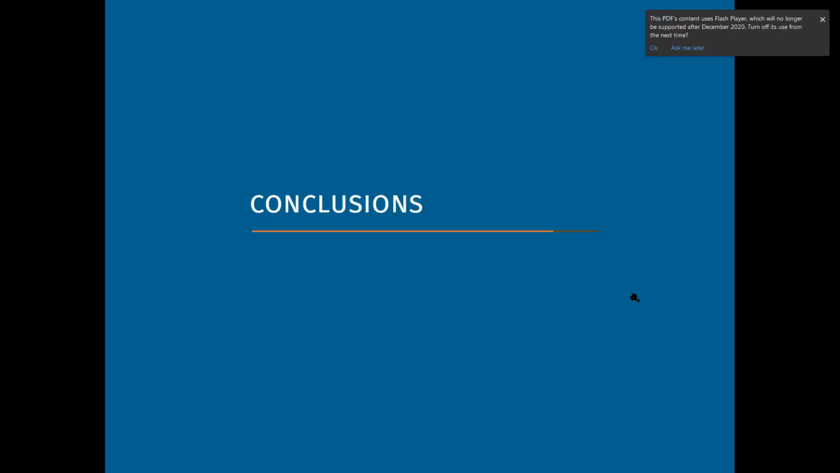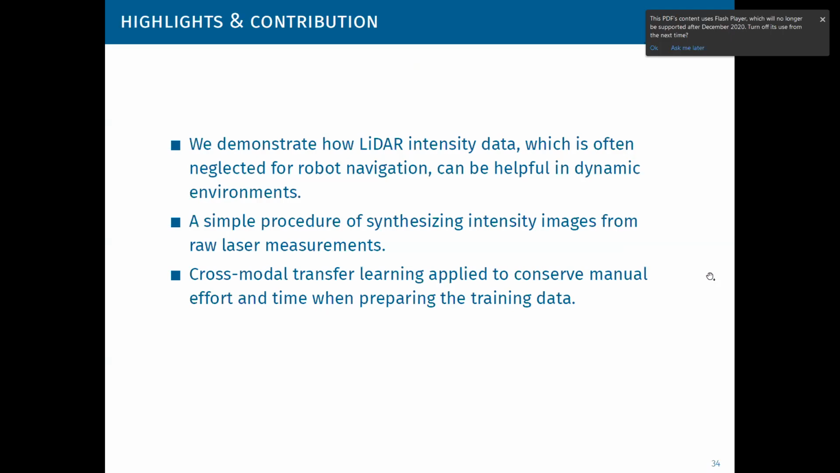And so let me conclude this presentation. The contribution of this paper is the demonstration of how LiDAR intensity data, which is often neglected for robot navigation, can be helpful in dynamic environments by allowing rejection of points that are related to non-stationary objects. This goal is achieved using a simple procedure of synthesizing intensity images from raw laser measurements and applying cross-modal transfer learning to conserve manual effort and time when preparing the training data.